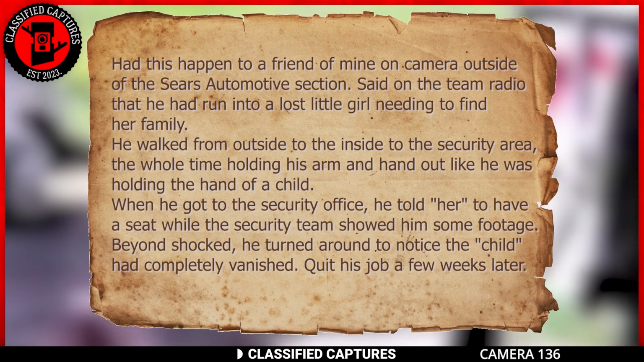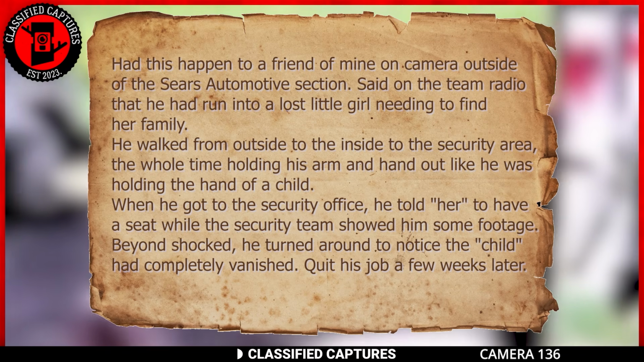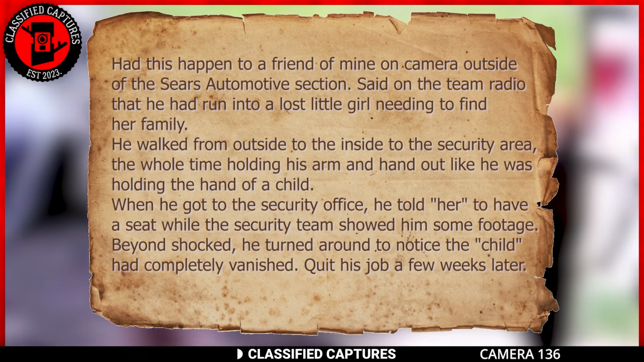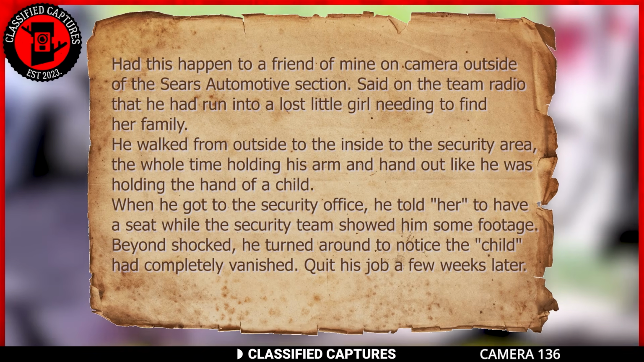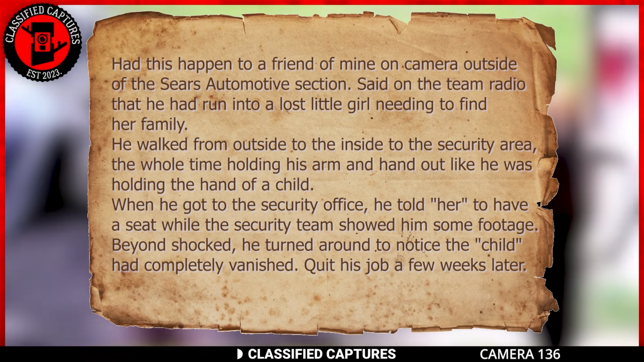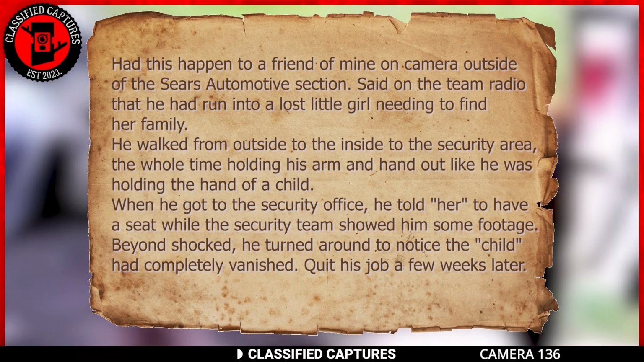When he got to the security office, he told her to have a seat while the security team showed him some footage. Beyond shocked, he turned around to notice the child had completely vanished. He quit his job a few weeks later.